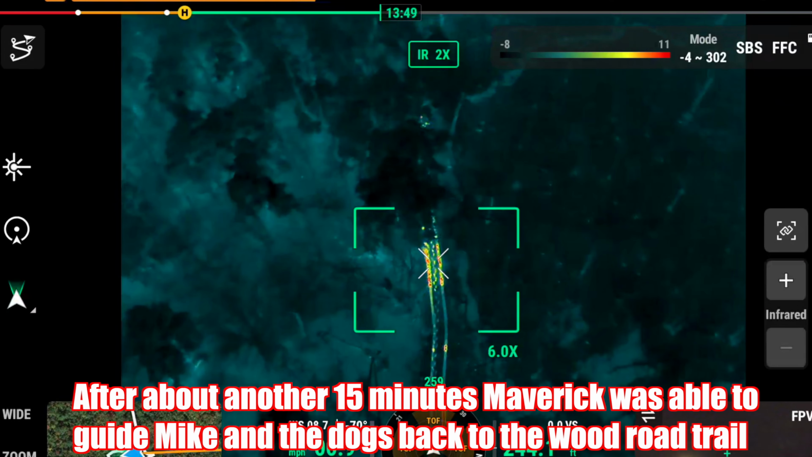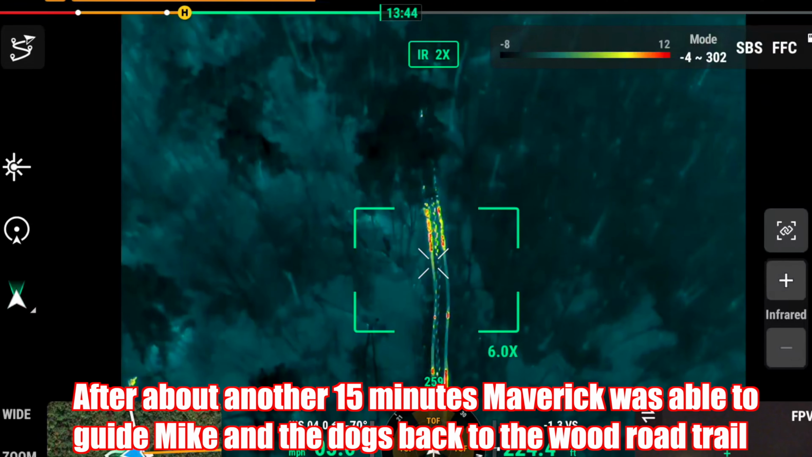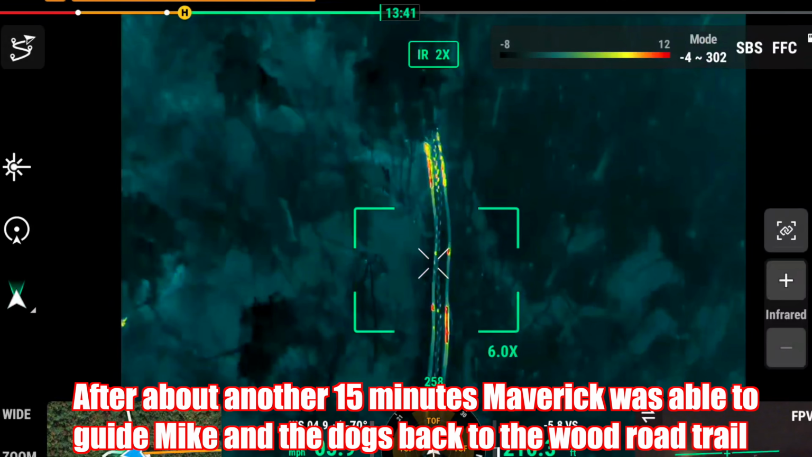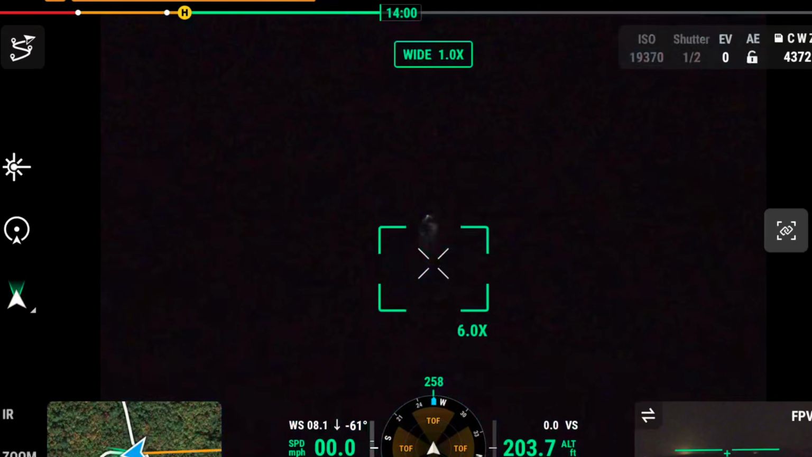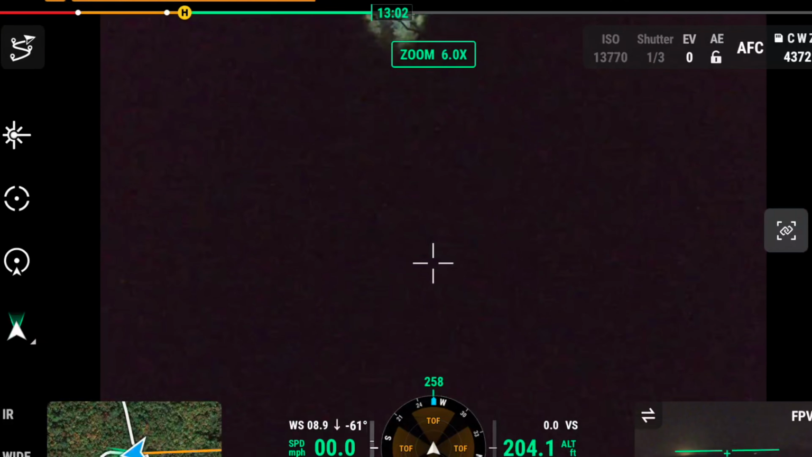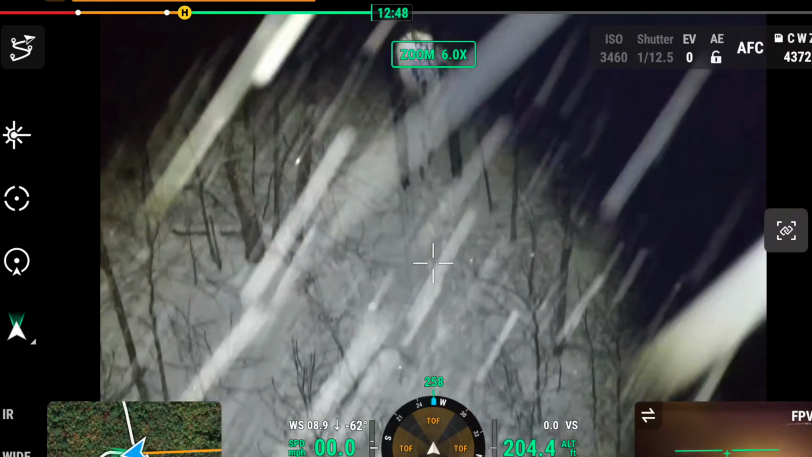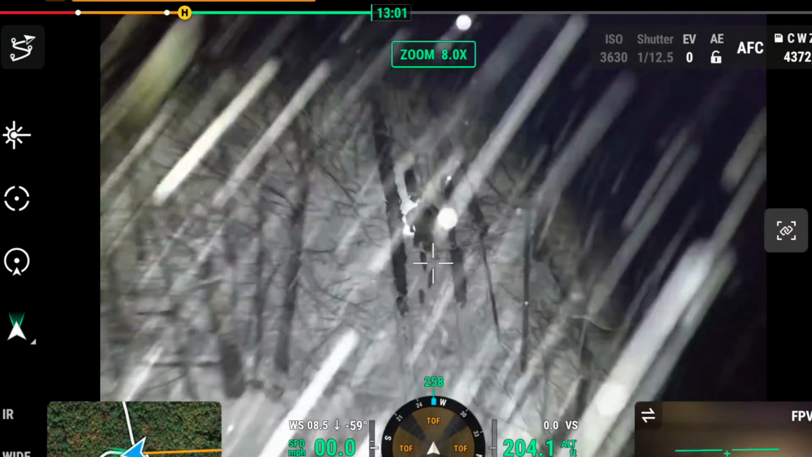Won't be long now, dogs. Emmer says, I know where I am. Hey, there, you got light now. There they come.